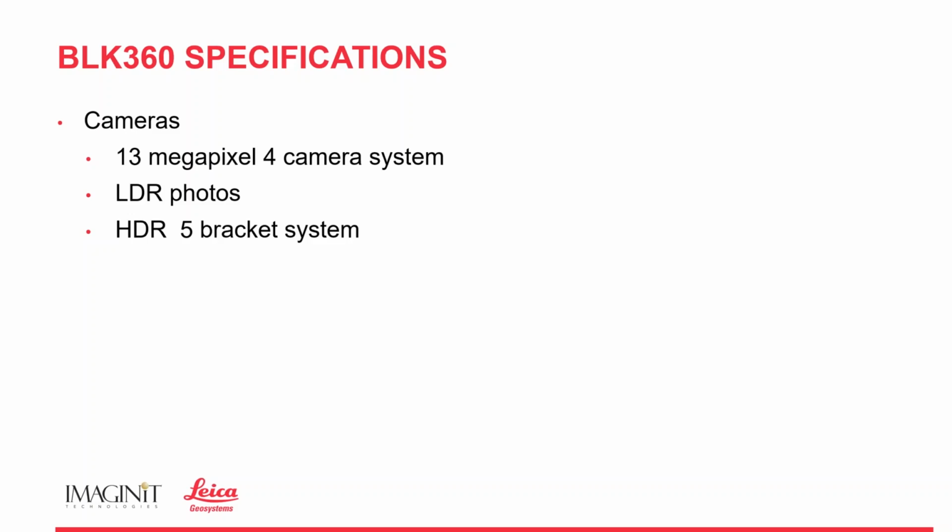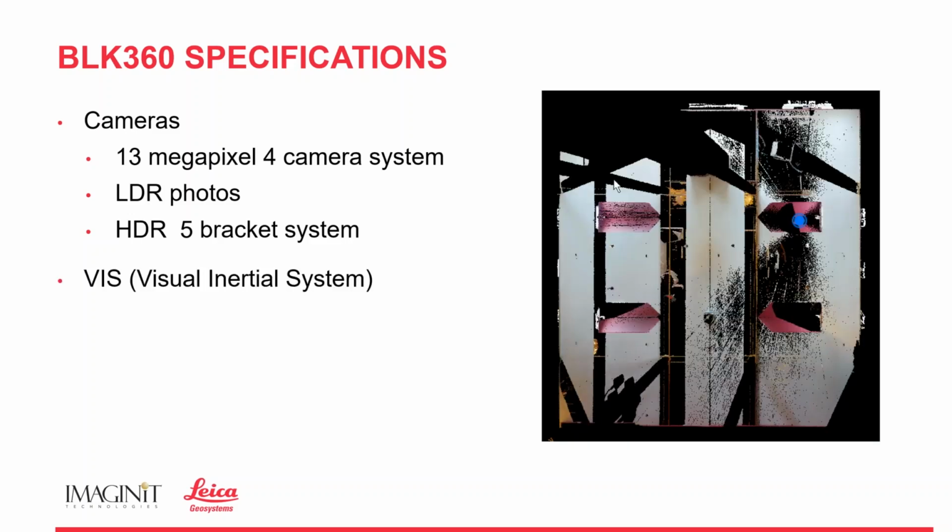Or if we're in a very bright area, we can take the pictures and we can dim down our photographs to block out any light washout that we might get. Think about any time you've taken a picture in the sun where the sun has really washed out an area. You can actually turn down the HDR on the BLK and be able to still get some details.